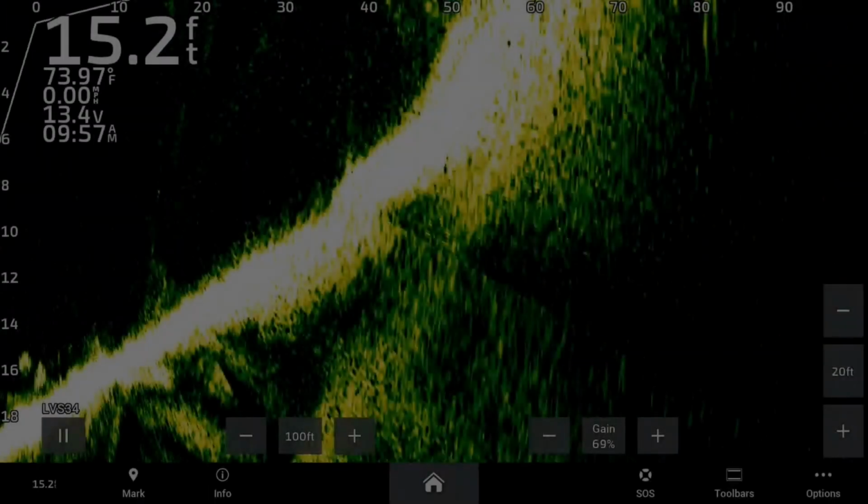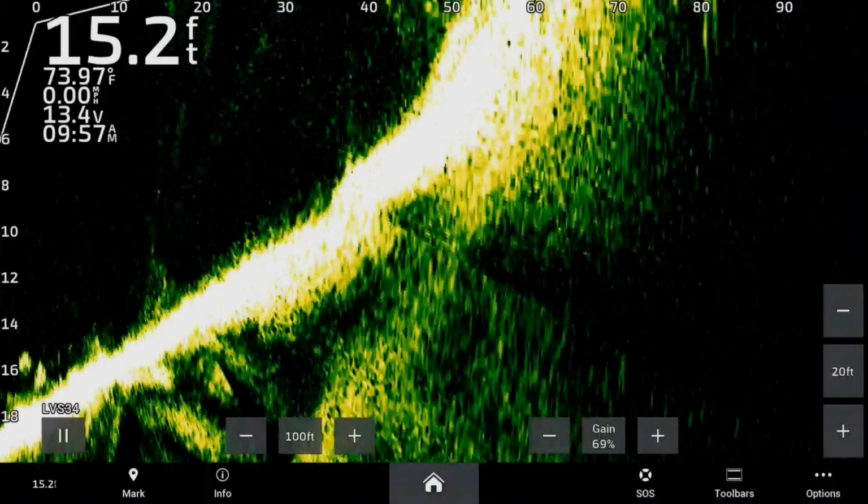All right, folks, before I get into my settings of my LVS34 and my 8612 unit, I want to go over the topic of depth. Now, a lot of guys, including me, will put their depth at about 3 to 4 feet past the actual depth of the water they're in. And that's fine, that works okay. But what I like to do is go about 10 feet past the depth. Now here in 15 feet, I'll probably go to about 25 feet.